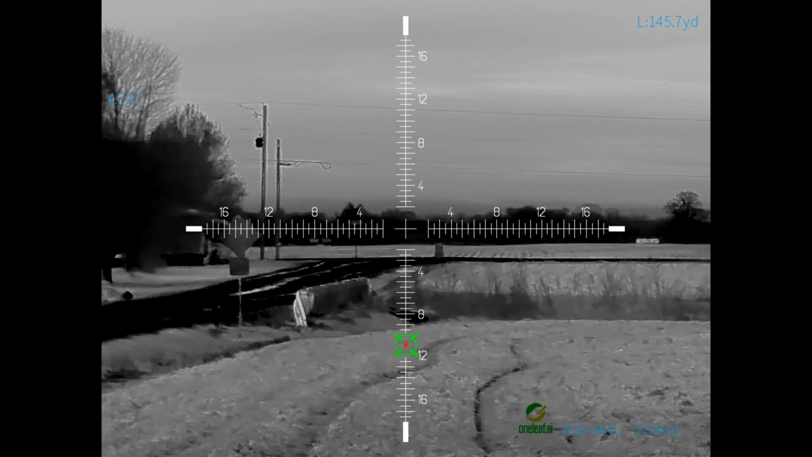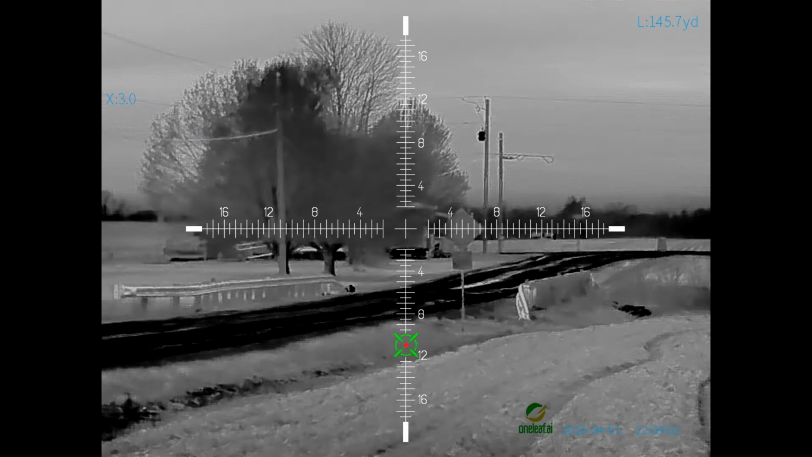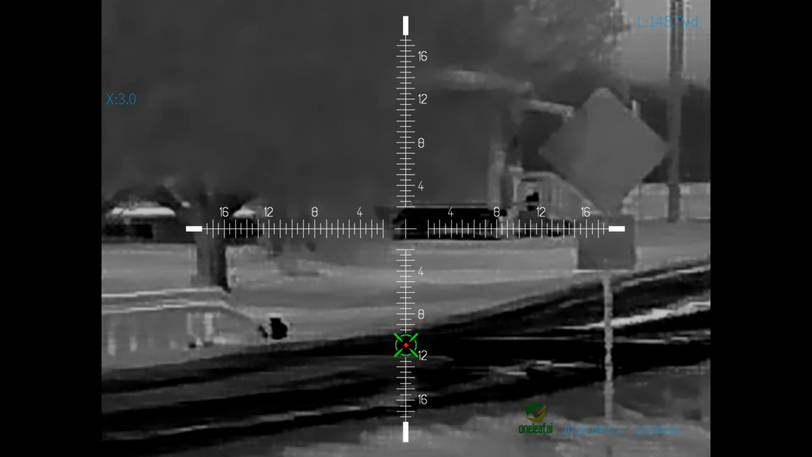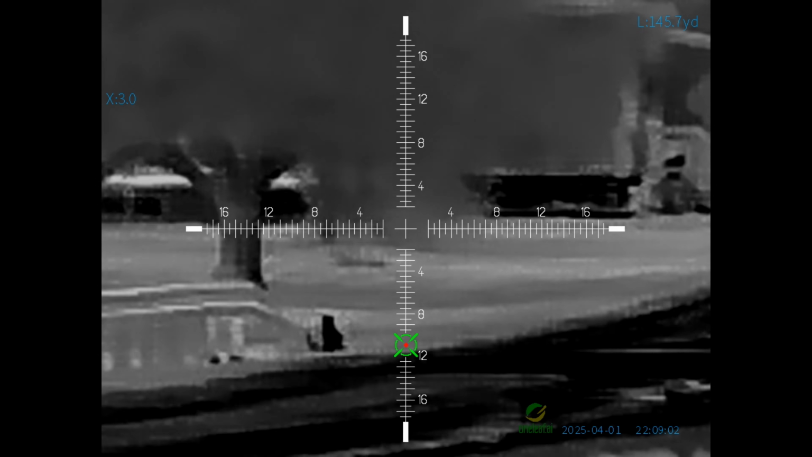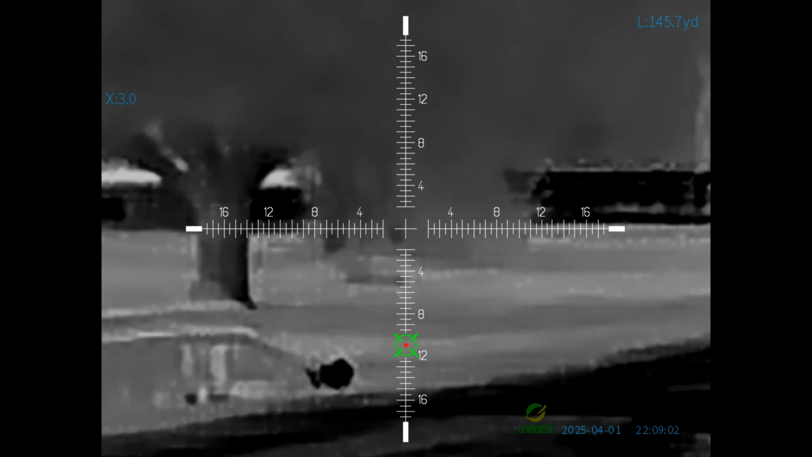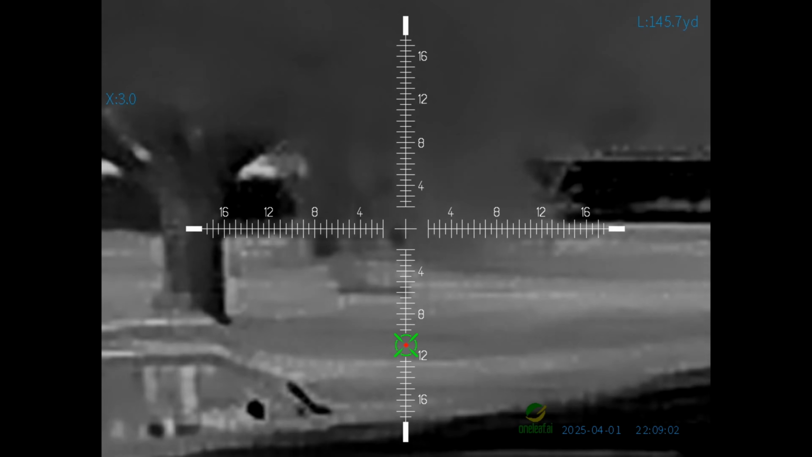All right, and then here's that cat again real quick. So now he's on the other side of the road. Black is hot. And again, about 130, 140 yards there. And I did not really bother with the focus here because I just wanted to show him again real quick. But there he is out there at 140 yards. And I'm not all the way zoomed in either.